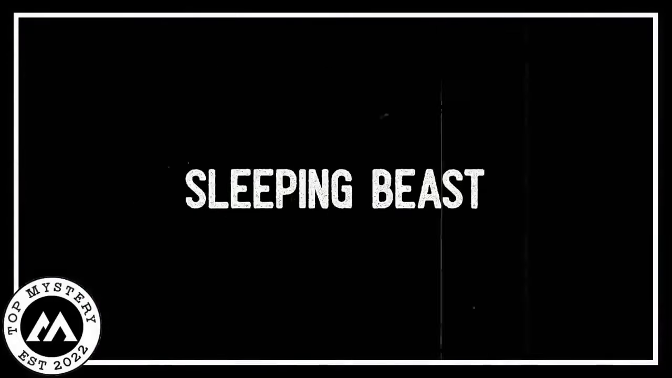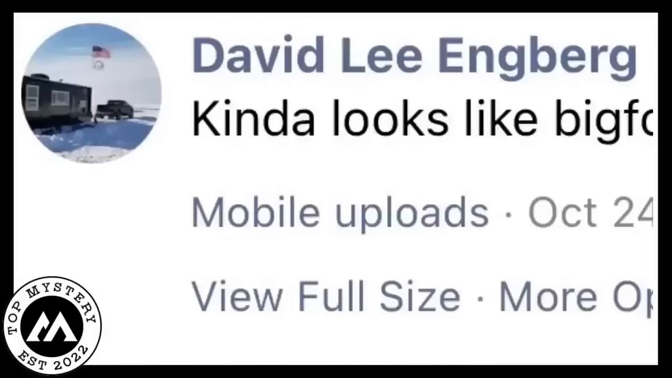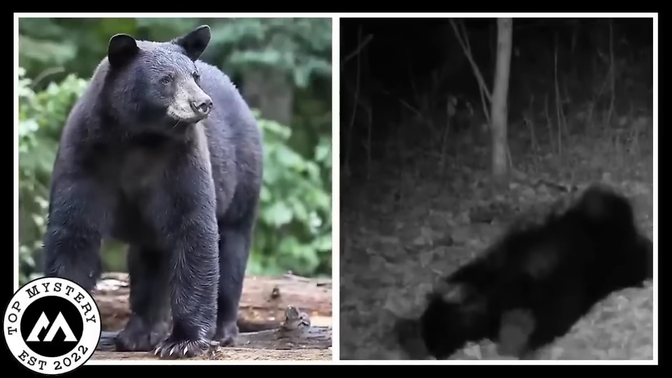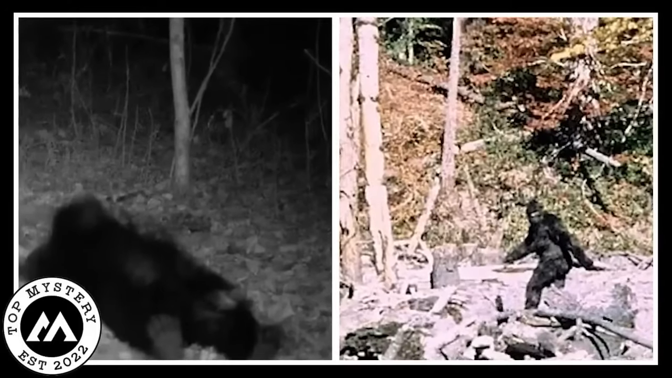Sleeping beast. Guess what popped up on Facebook? David Lee Enberg shared this trail camera photo that is making folks scratch their heads. So there's this dark creature chilling in the woods, and what it is is a big mystery. Some folks thought, hey, it's just a black bear catching some Z's on its stomach. But others jumped in with, nah, that is Bigfoot taking a nap in the forest.